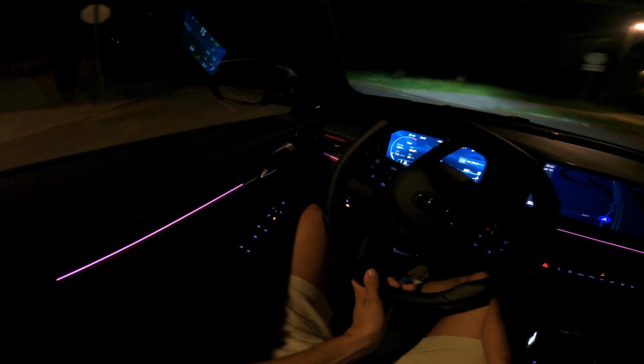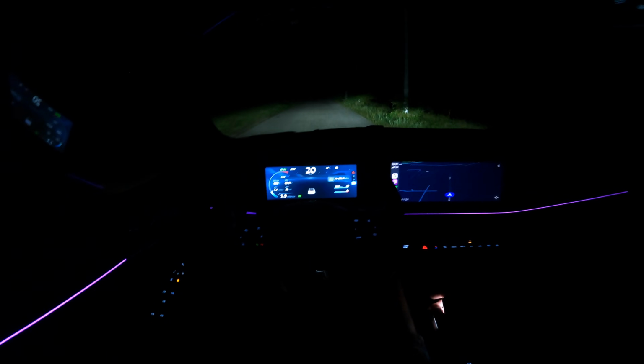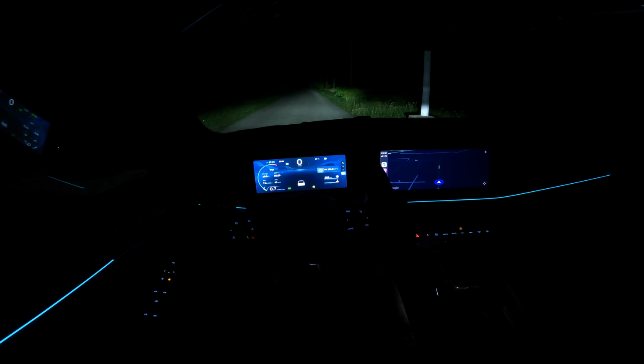Okay, do a little LED headlights test as well. So I'm just gonna stop here past this bush. I'm gonna just turn it back to the adaptive. Okay, the headlights are okay, but I was expecting a little bit more brightness, honestly.